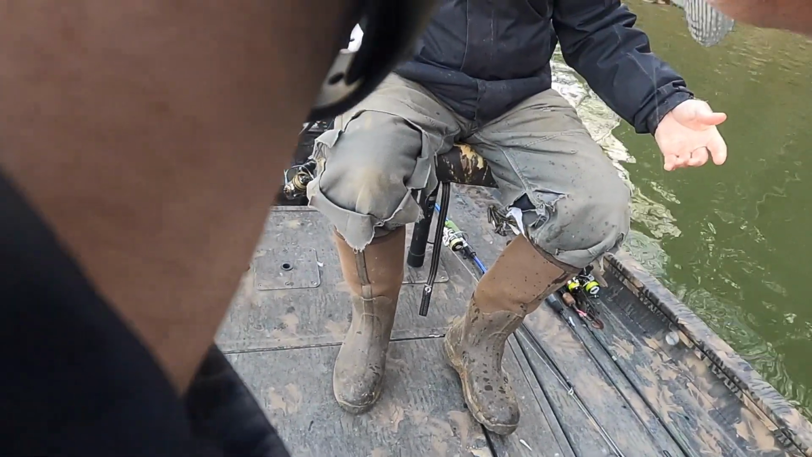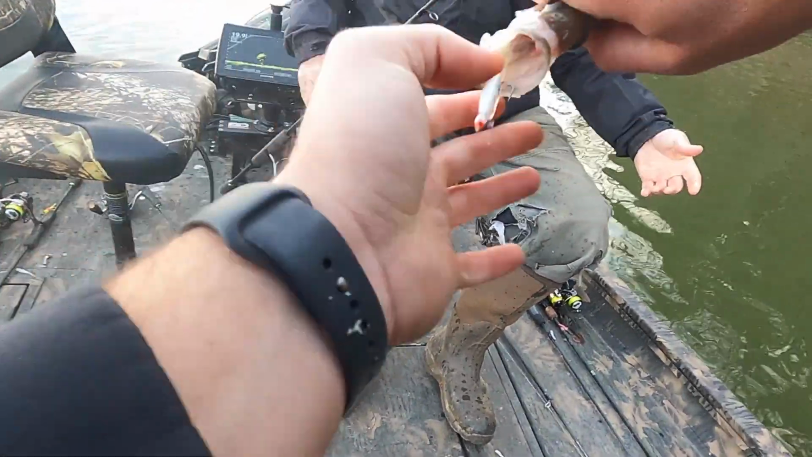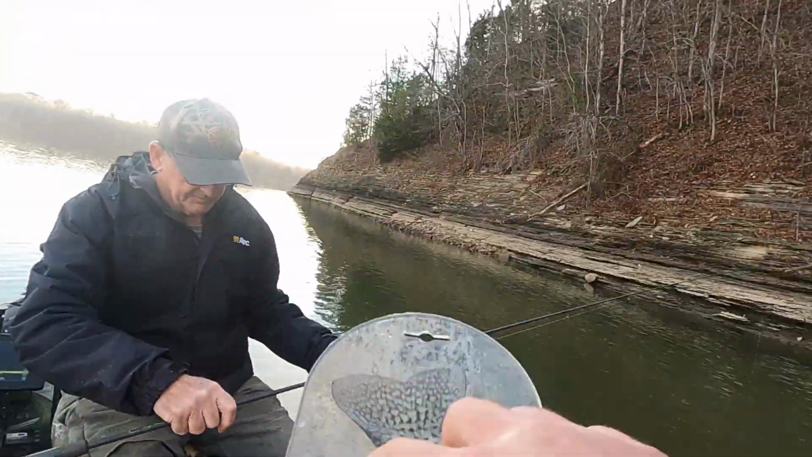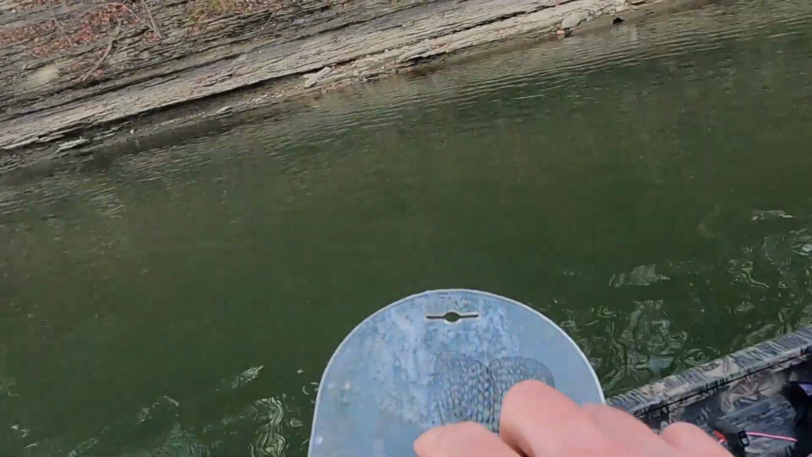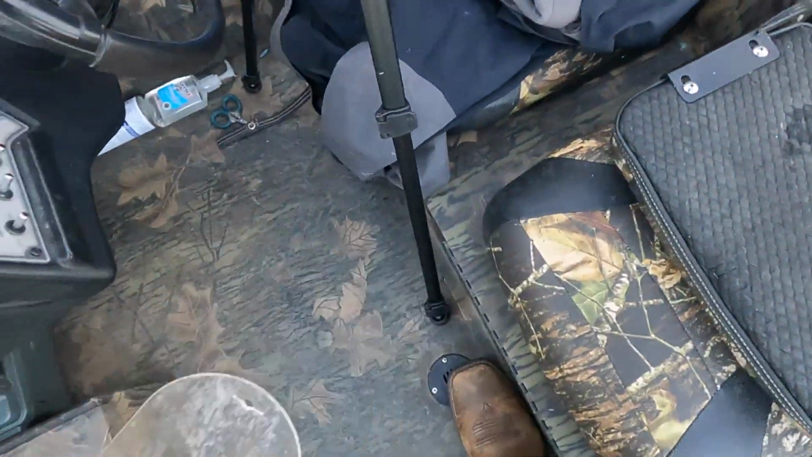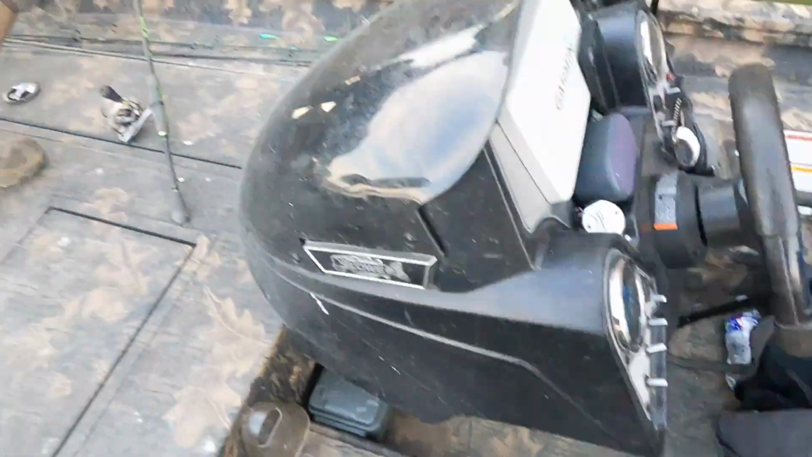My goodness. He wanted it. He did. Yeah, that's a 10.5-inch fish. Yeah, he's gonna keep. Better than that, I'm gonna let you stick a knife in him here in about an hour and a half.